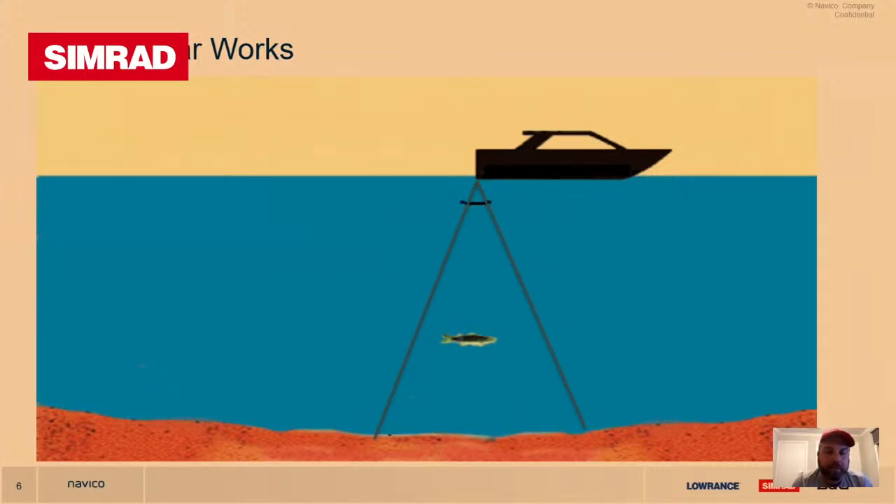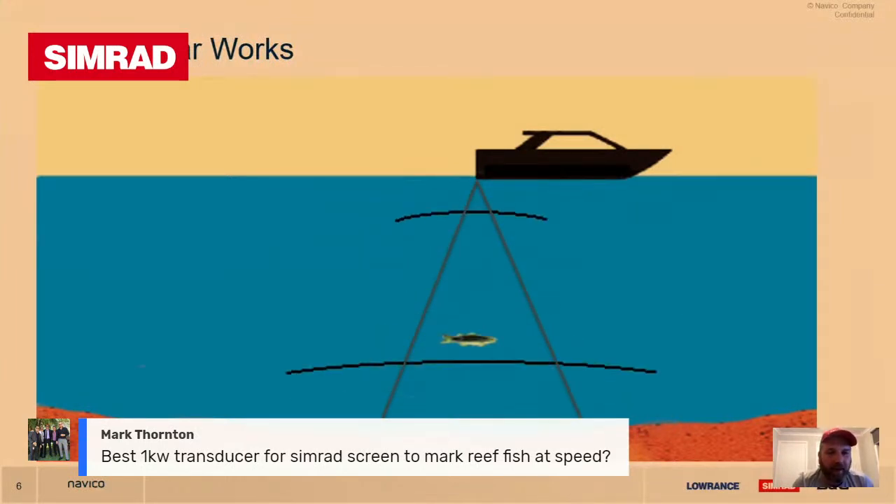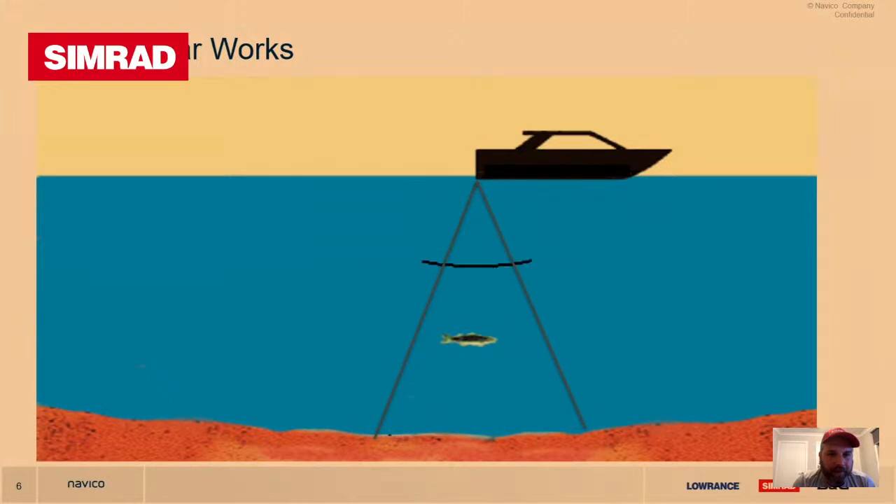So this is the best thing to do, to be able to understand in simple terms how this works. We've got a question already, Mark Thornton: best 1 kilowatt transducer for Simrad screen to mark fish reef. High Chirp, narrow beam. We'll go through that in a little bit more detail later, but we'll definitely be able to cover that with a bit more info. We'll go over to the next screen.